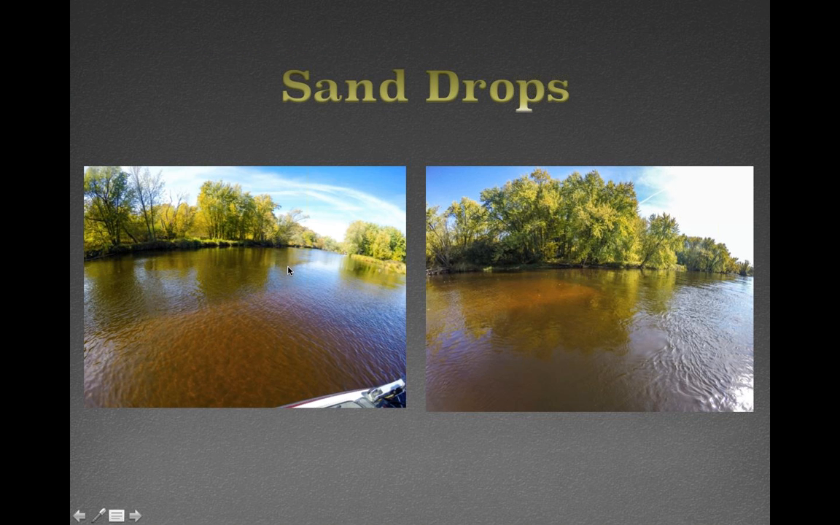Sand drops. Sand drops are awesome. Love fishing sand drops everywhere, every chance I can get. You can see in these illustrations, it's two different sand drops. One of them is more of a point that's coming straight out, and you got two channels, one cutting from here and one cutting across this side. It's actually got a drop on all sides of it.